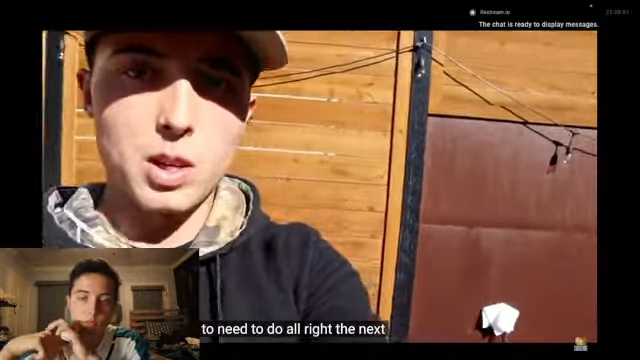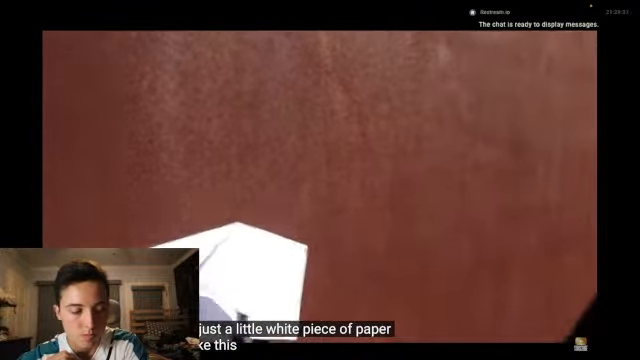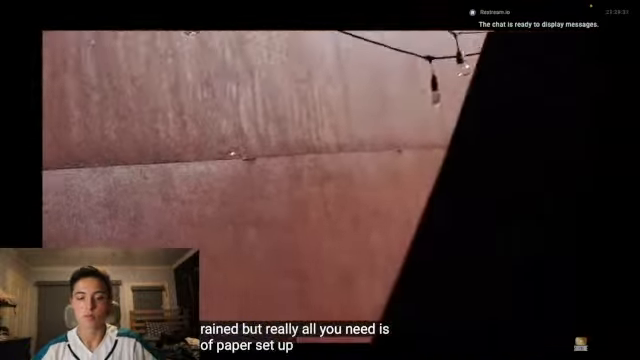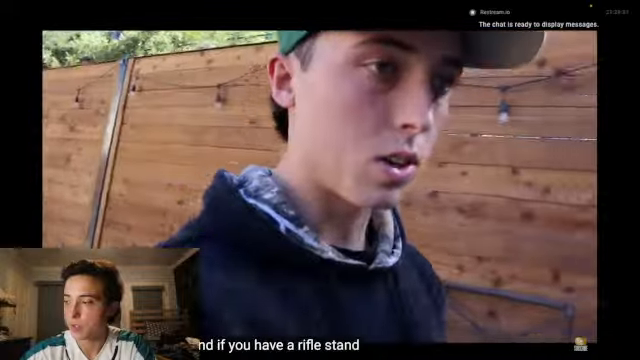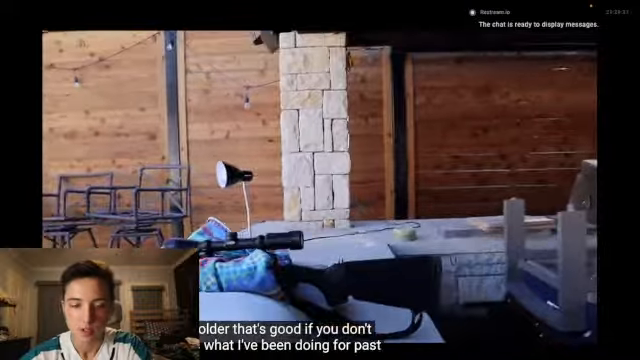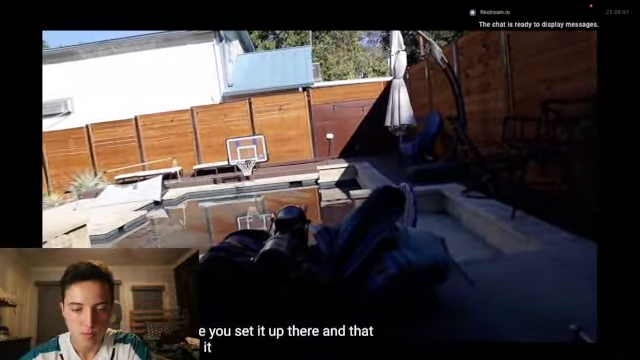Alright, the next step after removing your bolt is you're going to need to set up a target. I like to do just a little white piece of paper, just like this. It's a little wilted because it rained, but really all you need is a piece of paper set up against a wall. Then you're going to come back to your rifle, and if you have a rifle stand or a rifle holder, that's good. If you don't, this is what I've been doing for the past year: you literally just get 2 pillows and a blanket or towel in the middle. You set it up there, and that keeps it pretty still.